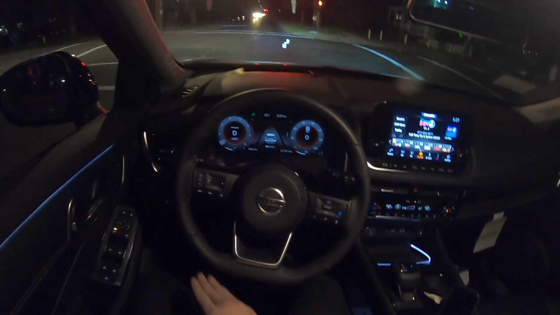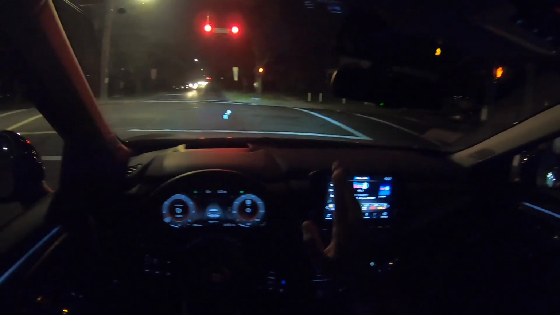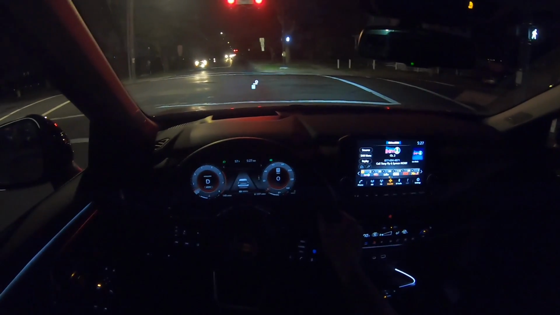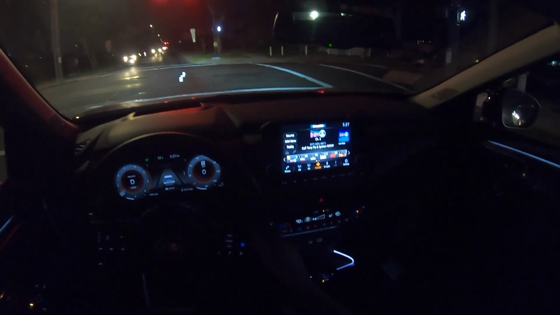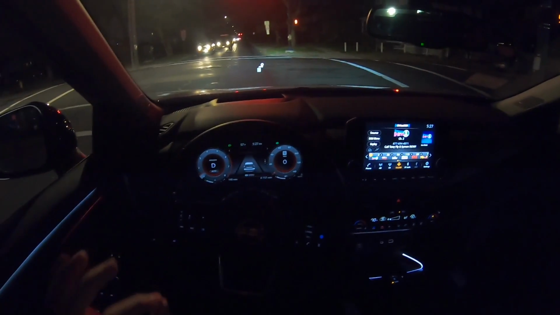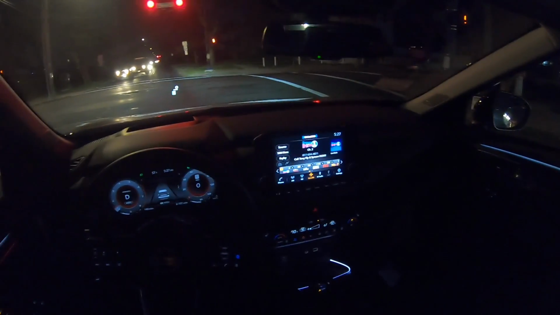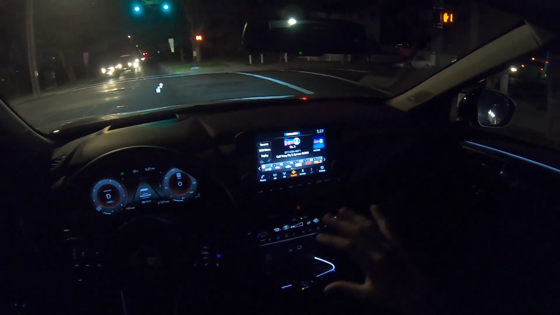Steering wheel is beautiful. It does have the flat bottom design. If you guys are interested in the full review of this 2021 Nissan Rogue, I actually did do a full review, and it's going to be on my channel, so make sure to check it out. But overall, I'm very impressed with what Nissan did with the Rogue. Seriously, beautiful from the inside and out. Everything just feels very good. I love the fact that Nissan uses very soft materials inside. Most of the things are wrapped in leather, as I said.